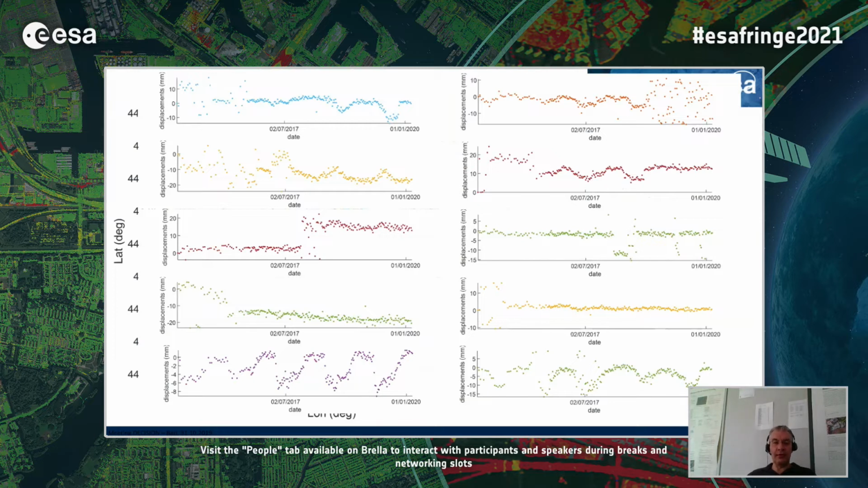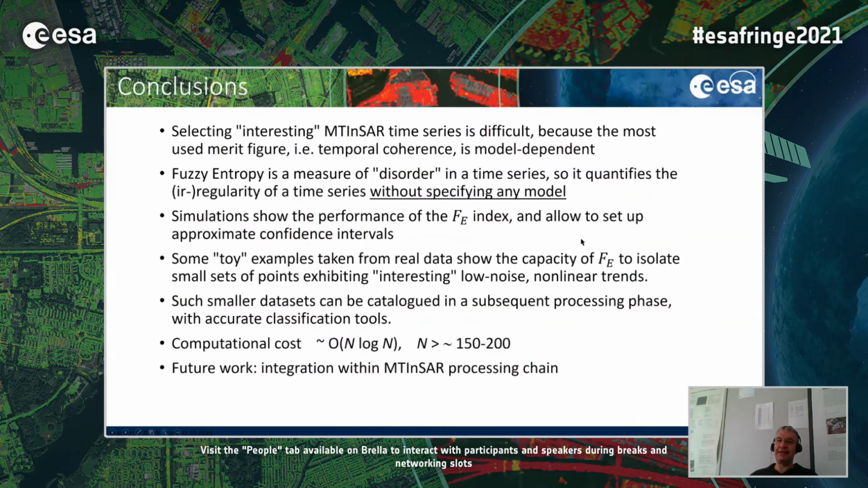So we argue that the index of fuzzy entropy is a good tool to be explored in the future for the characterization of large MTI time series maps. Okay, so these are my conclusions. We have seen that selecting the interesting MTI InSAR time series is difficult because the most used merit figure, that is the temporal covariance, is model dependent.